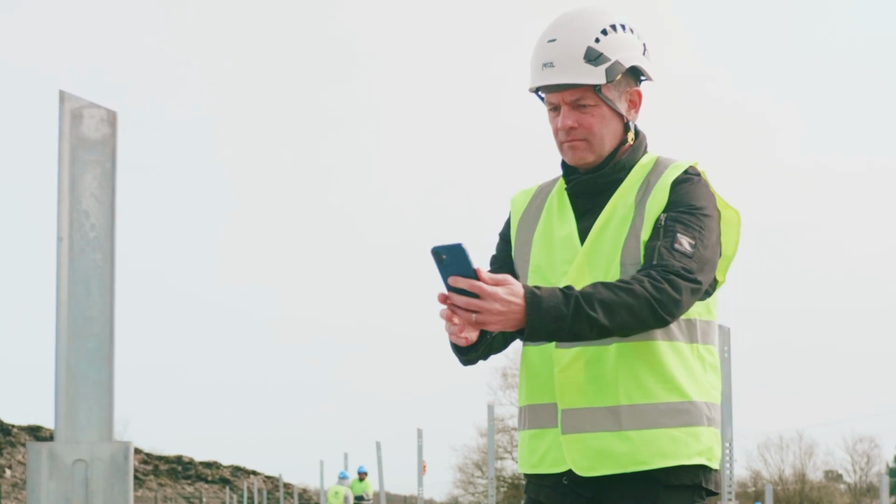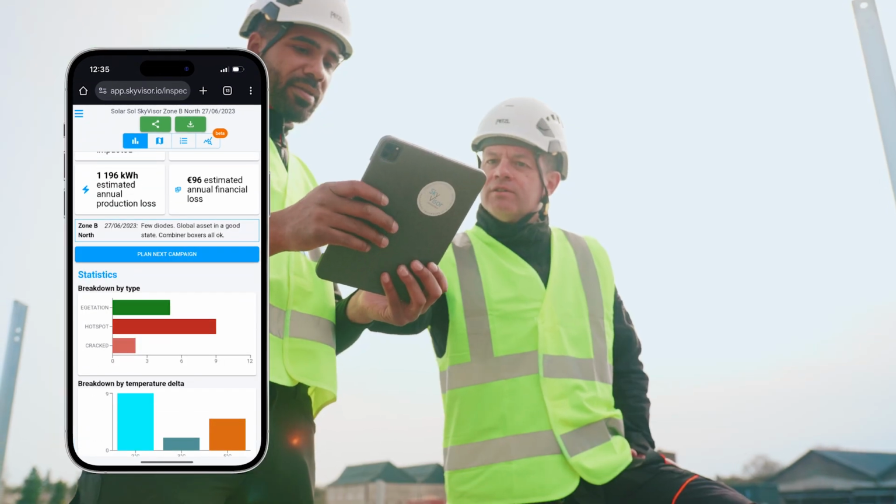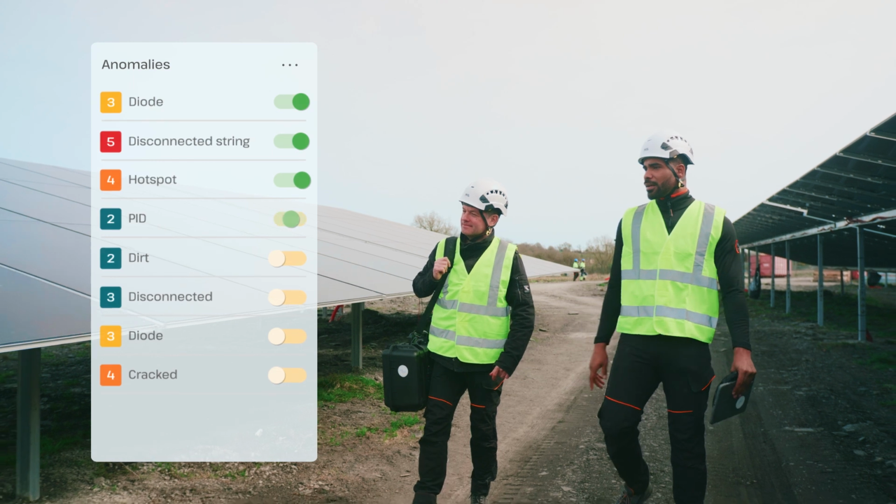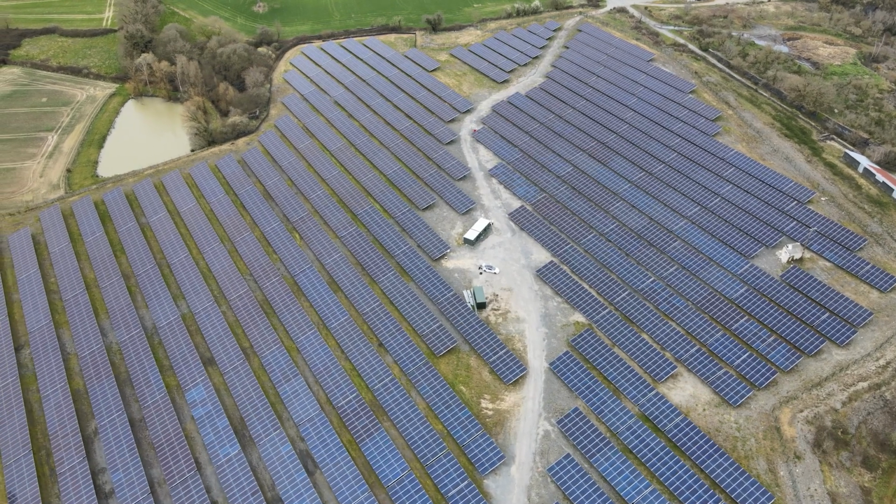With the SkyVisor Field app, navigate easily, assign tasks, and track fixes. From detection to production, every action is logged, giving you a complete overview across your asset's lifecycle.